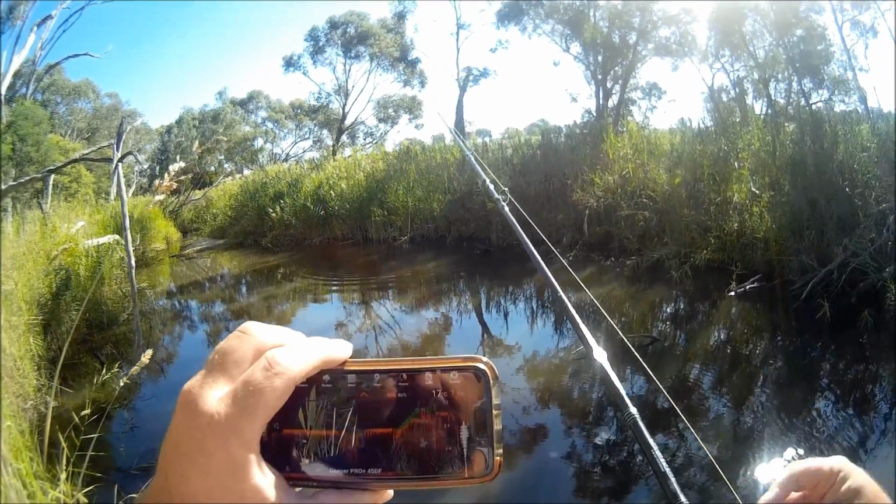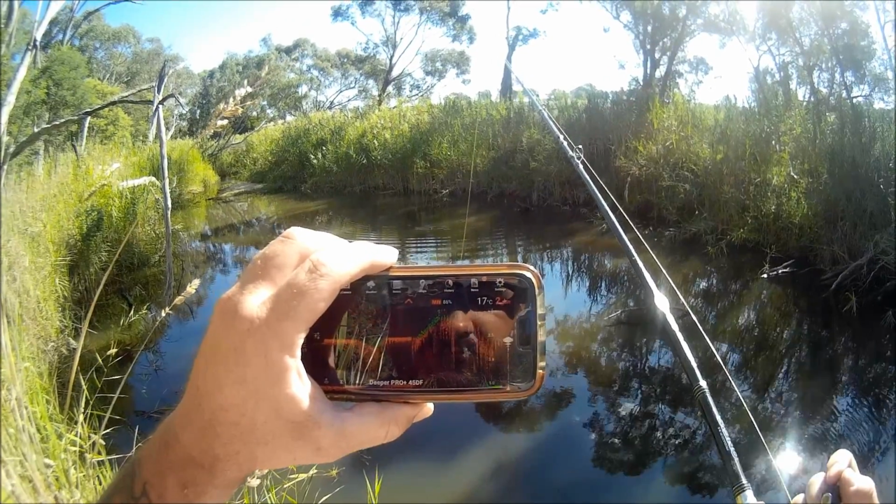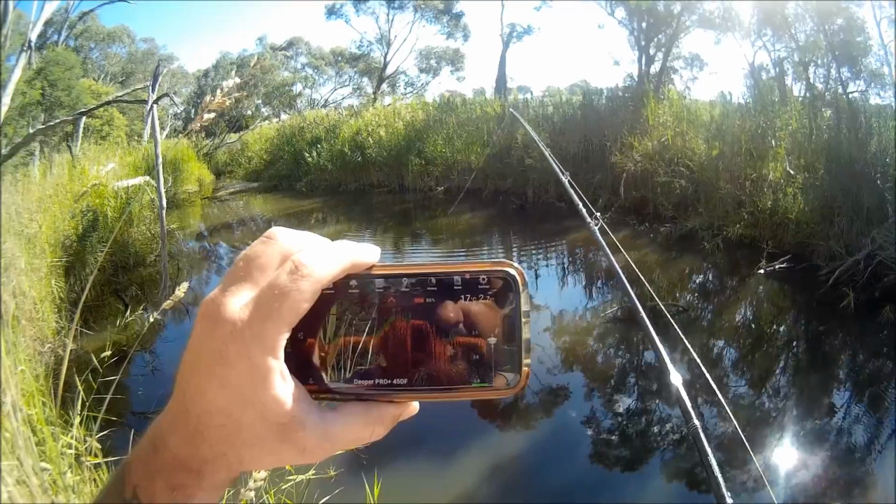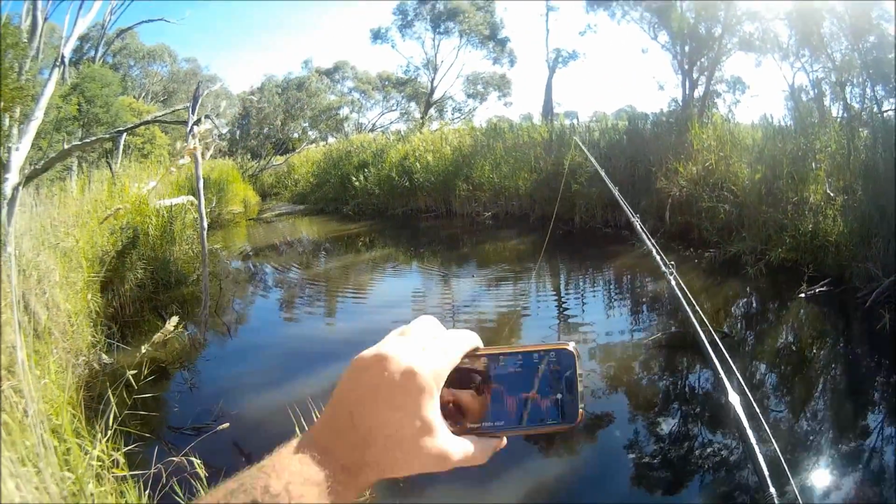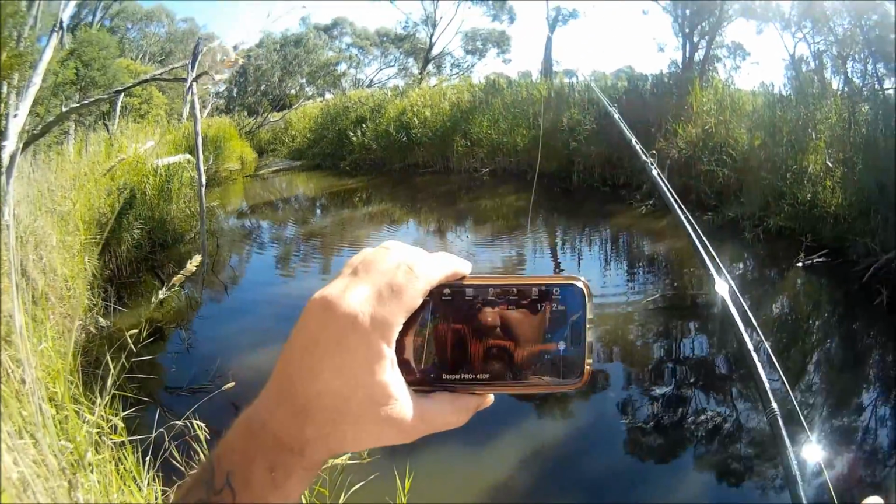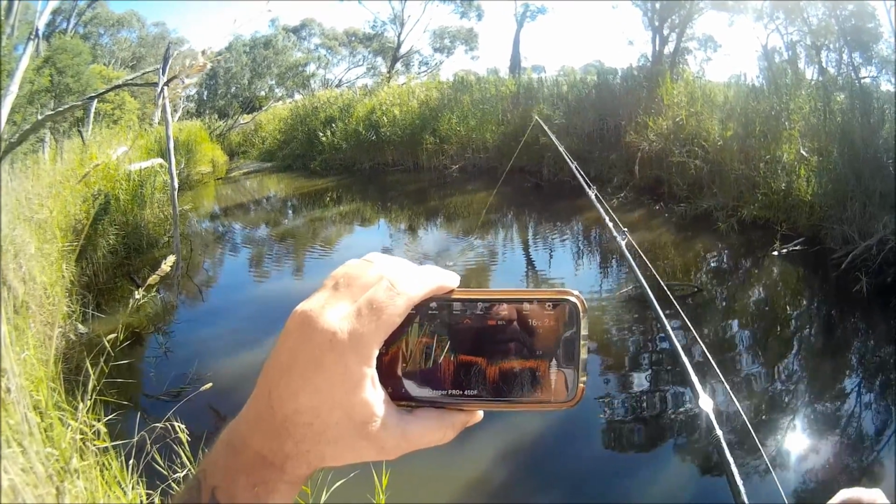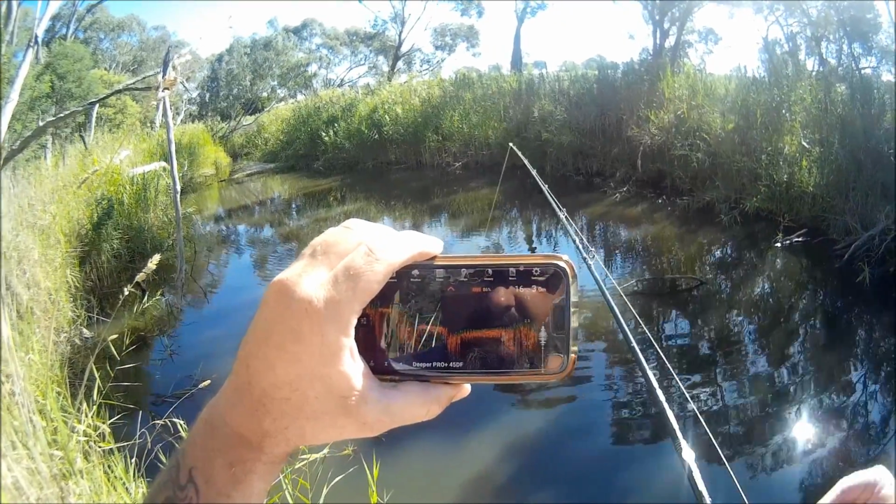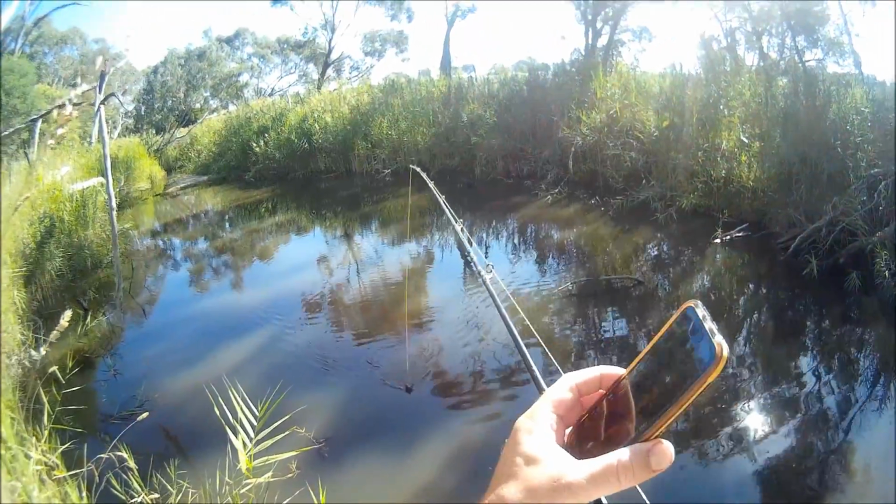1.6. 1.9. 2.5. 3 metres. It's actually deepest over there. 3.1 metres that just hit. And now 2.8. Wow. Okay.